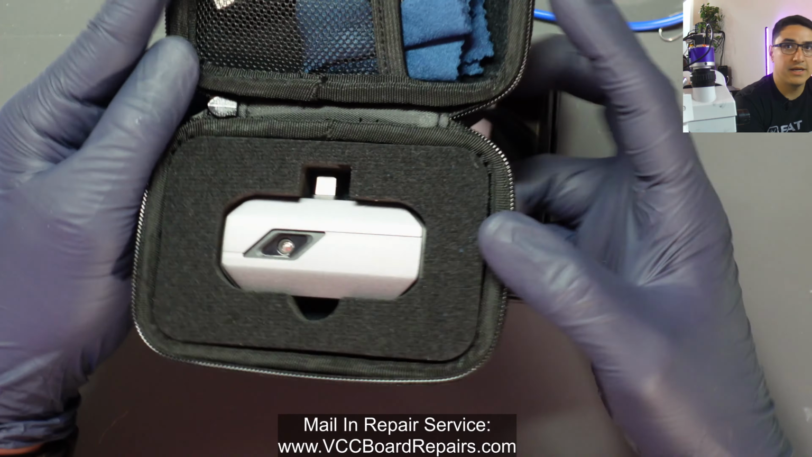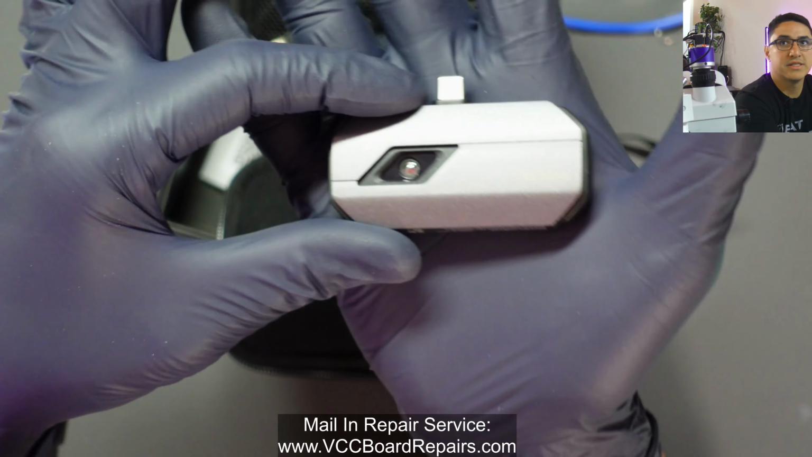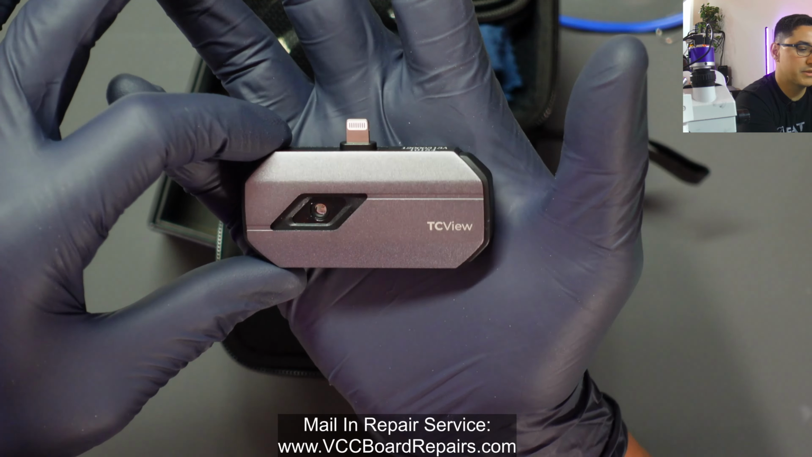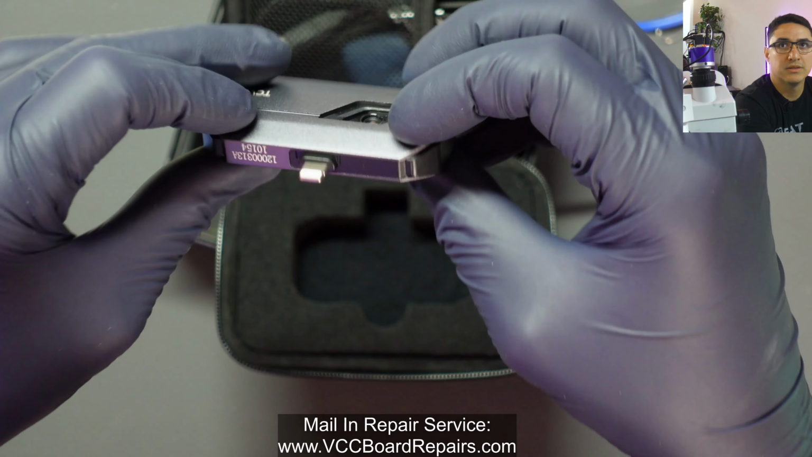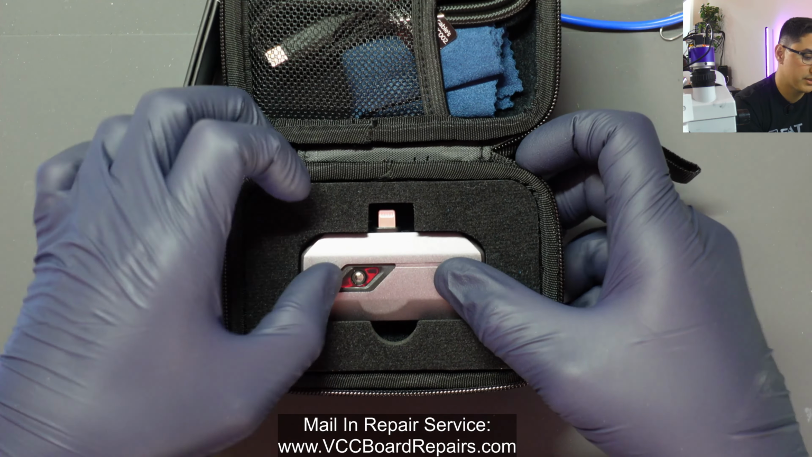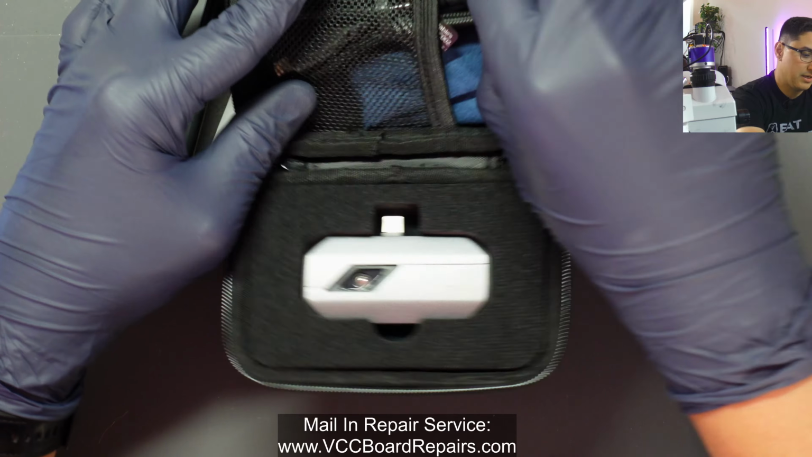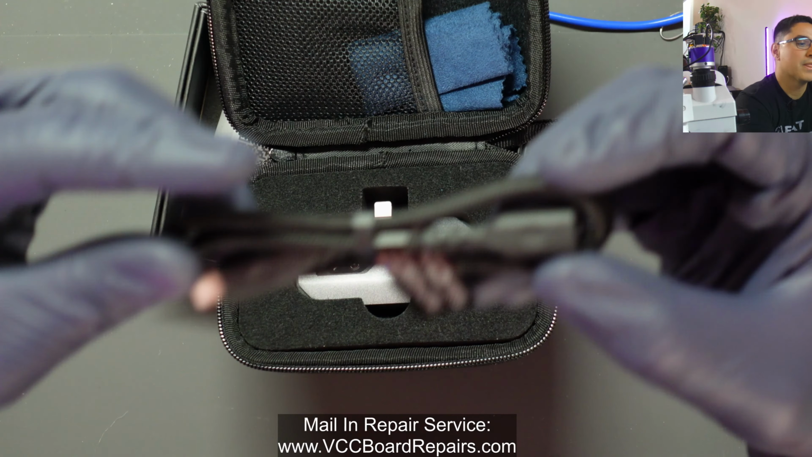Now inside is the thermal camera. So this is the actual unit. As you can see, it's actually pretty large compared to some of the other ones I've tested, like the infrared. But honestly, the size doesn't really matter to me. I use it just here in my shop, so it doesn't really matter if it's big or small.